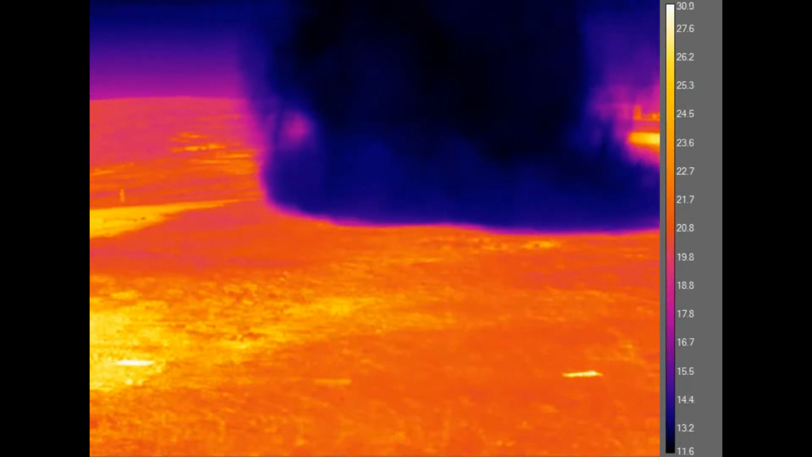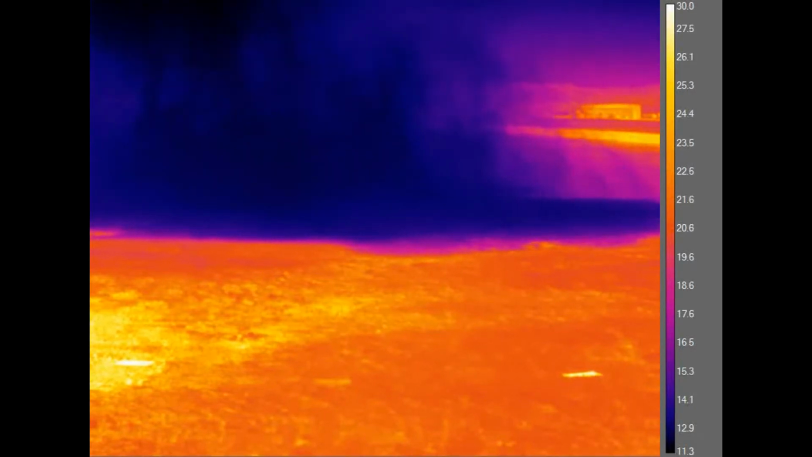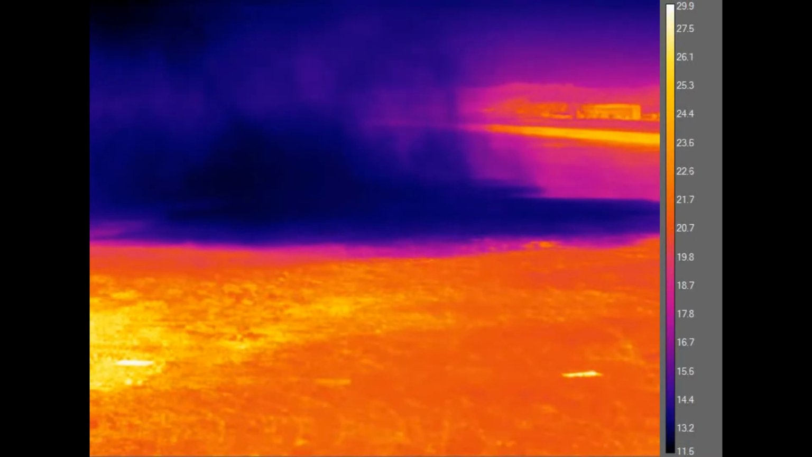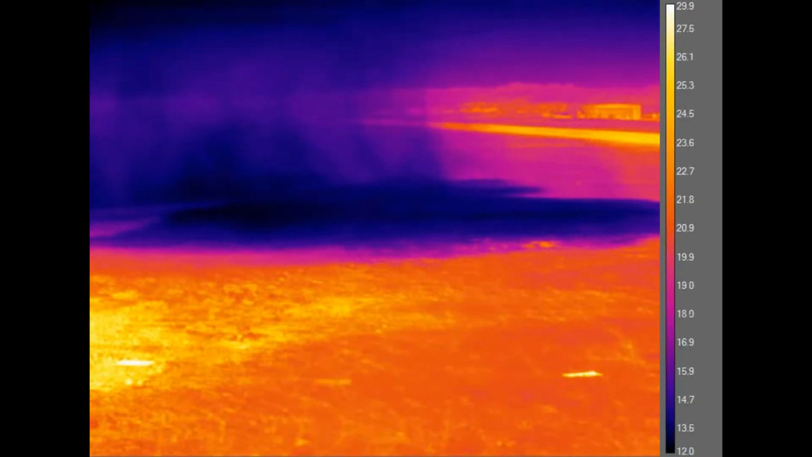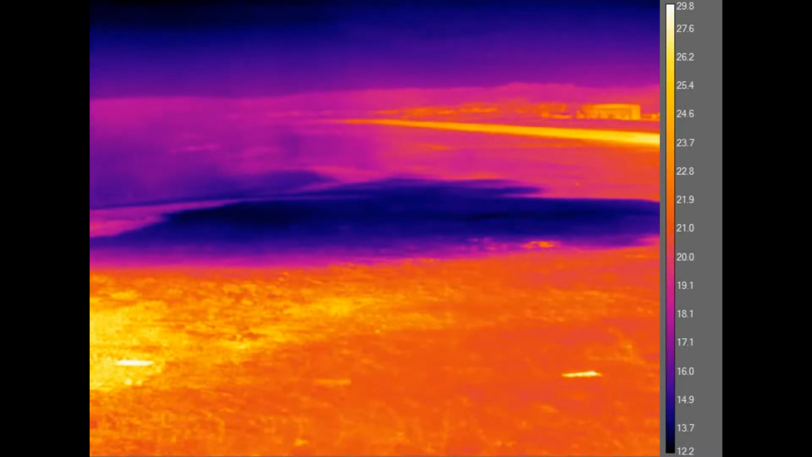What does that pattern look like? We can also, if all goes well, we should be able to estimate how long that water drop is effective and how the water is concentrated within the drop itself.